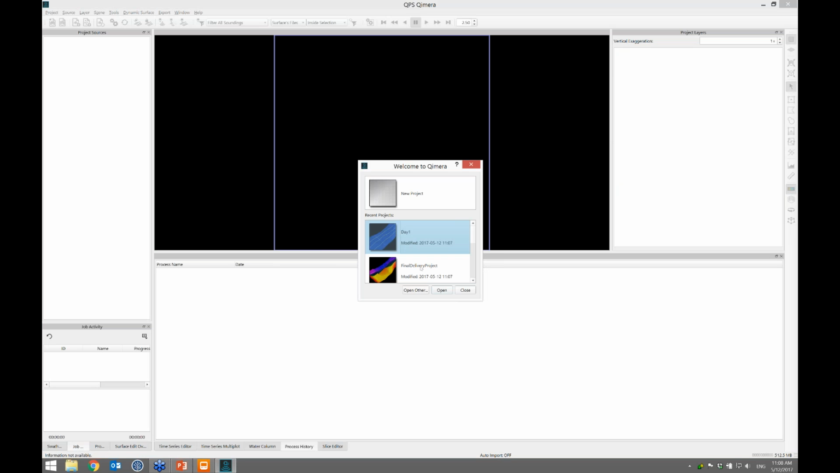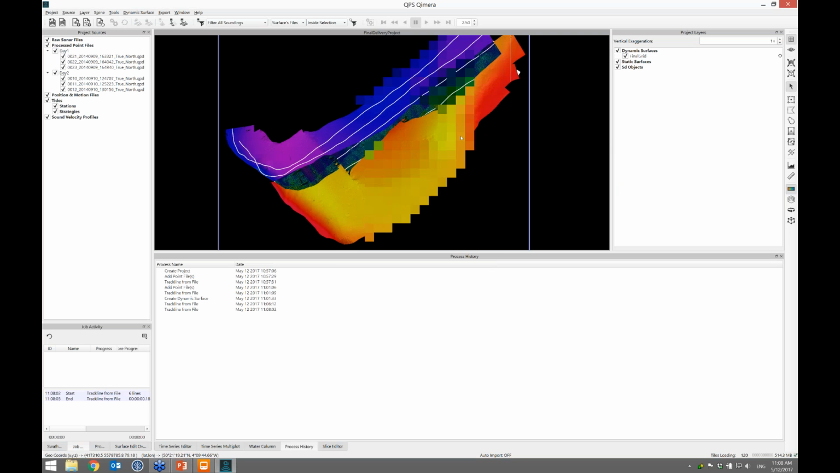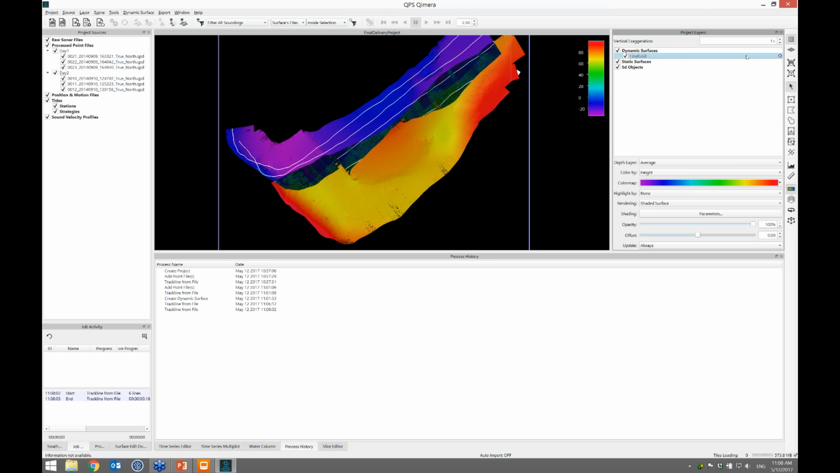And I'm now the chief surveyor. I roll my eyes a little bit and I say, let's see about that. My final grid needs to be updated again. Update from edits, and it only updates the areas for which the QPDs that are newer are affected. So if you have a large area, it's not updating the entire grid, just the area that needs to be updated.